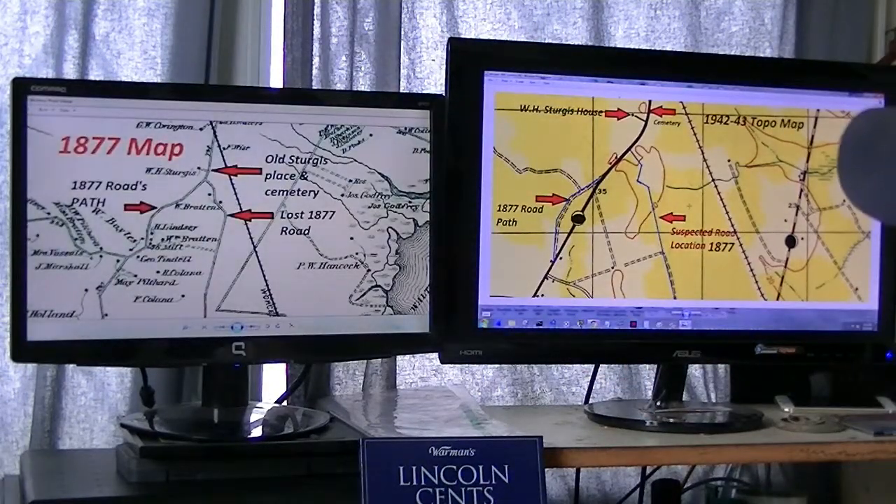Sorry about that. My computer, I allow SETI, Search for Extraterrestrial Intelligence, to use my computer when I'm not using it.